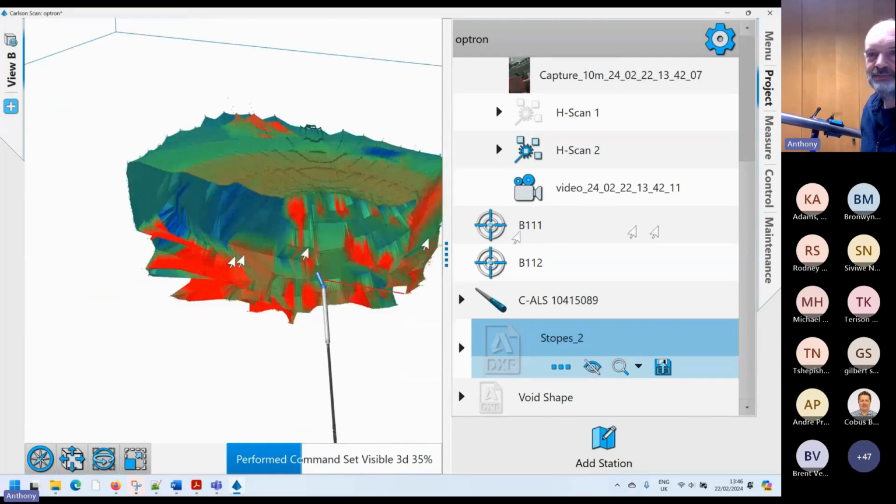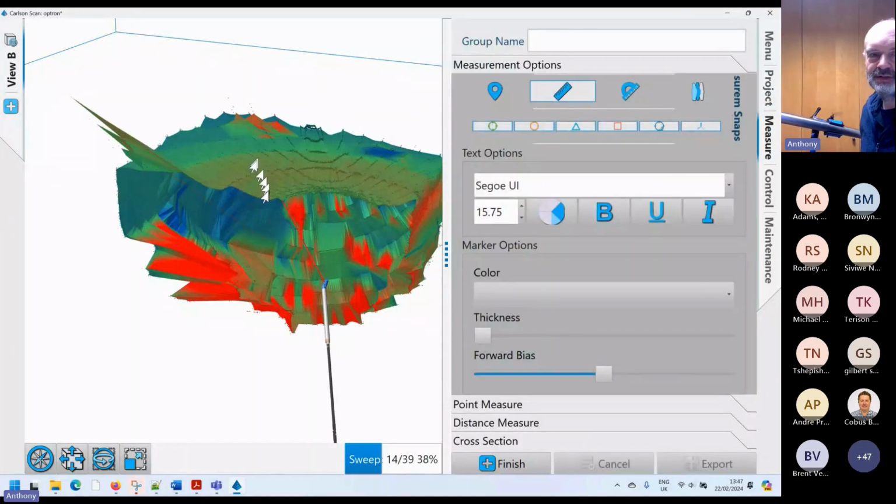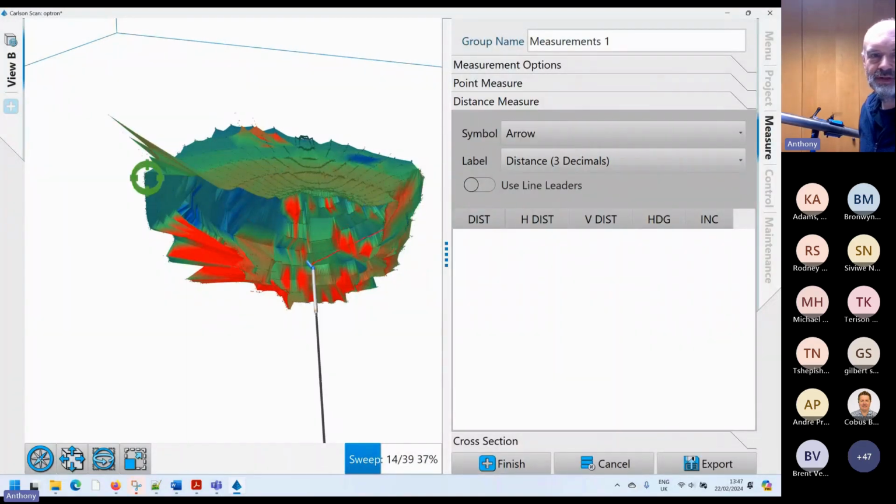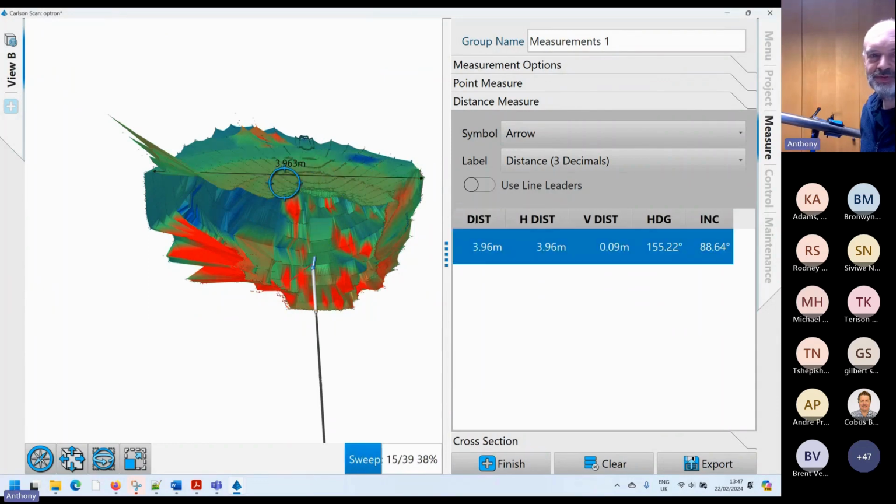So you can also take measurements as you're going. Obviously this is in my room, so it's only 4 meters across.